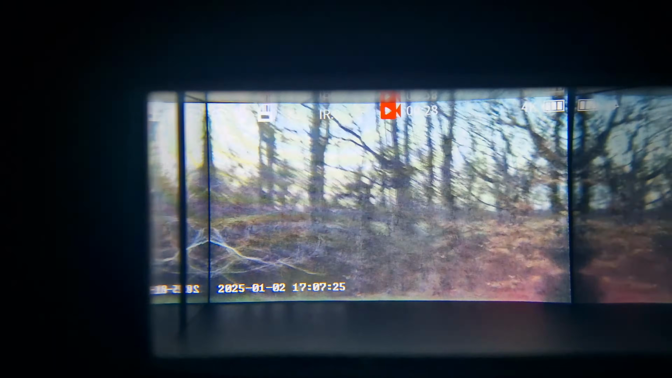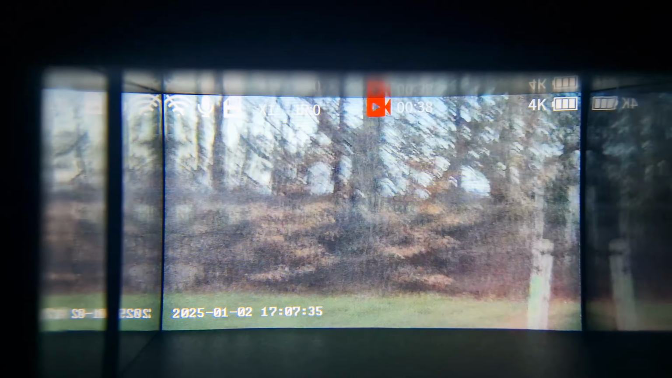Okay, so before I go up the church, I just wanted to try the low light colour mode out. So this is what we can see through my mobile phone. And this is the image through the screen. Screen again. So I mean, it's okay, it works pretty well, doesn't it? But as you can see there, it's not completely dark.